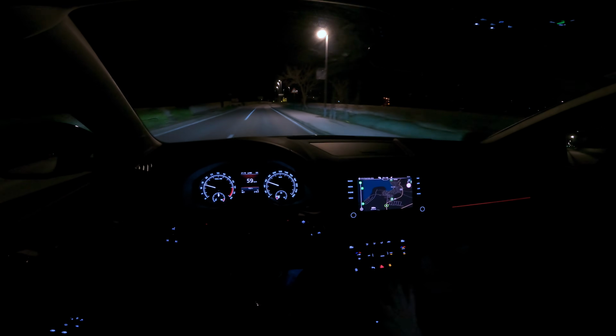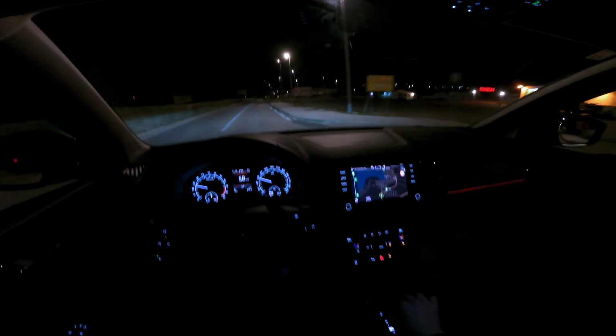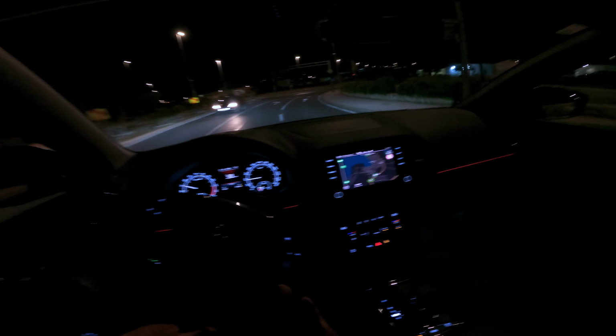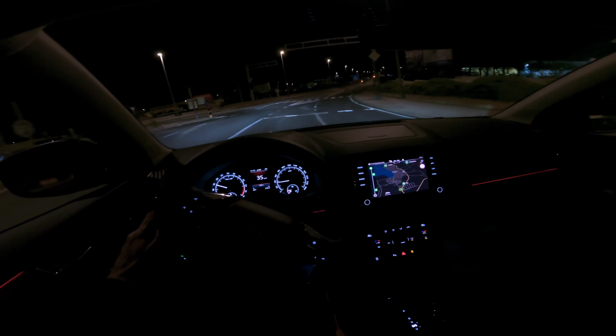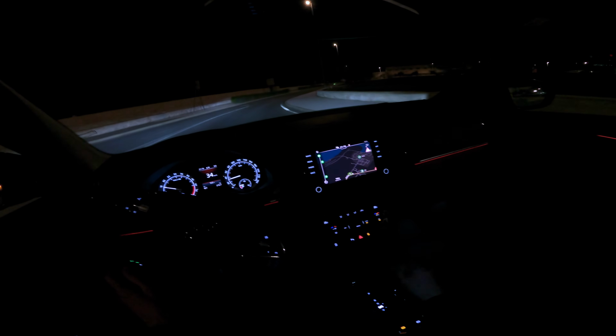Even despite having a base package, it doesn't have blind spot, side assist, lane assist, or adaptive cruise control, but it's still a decent car.